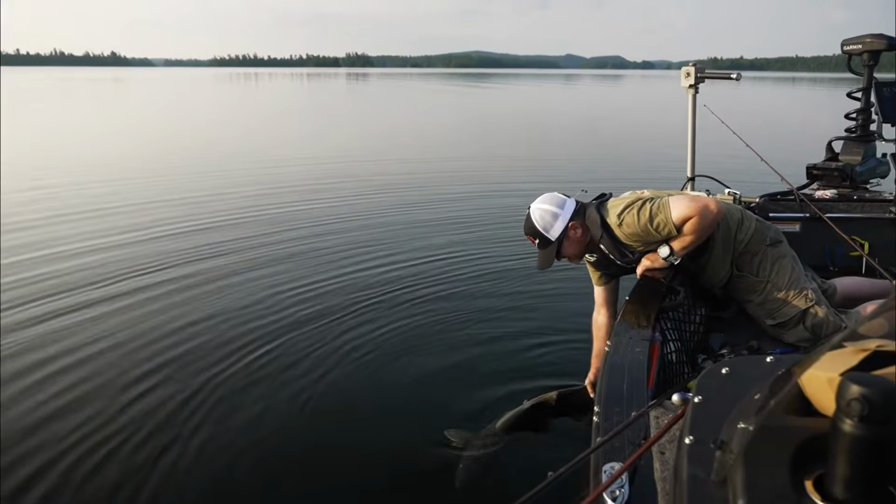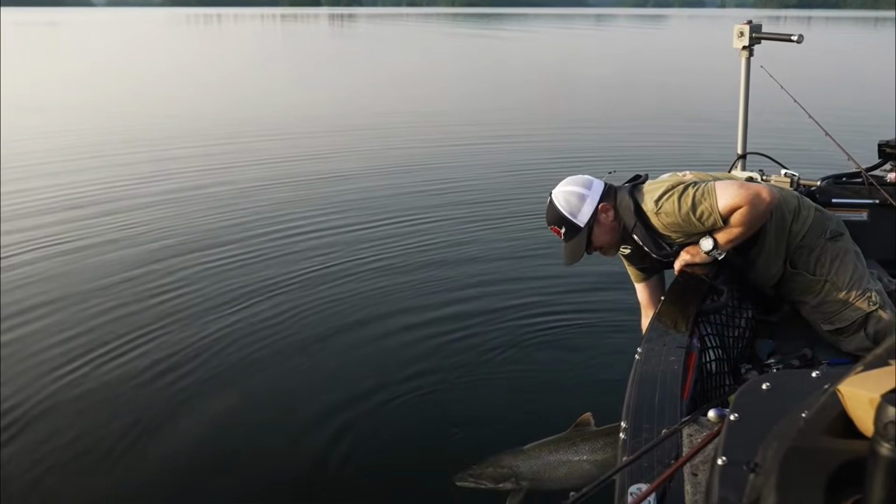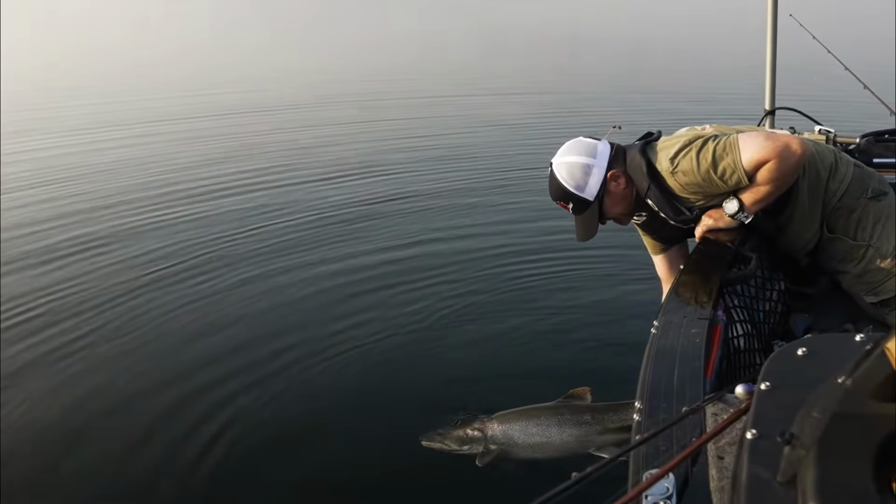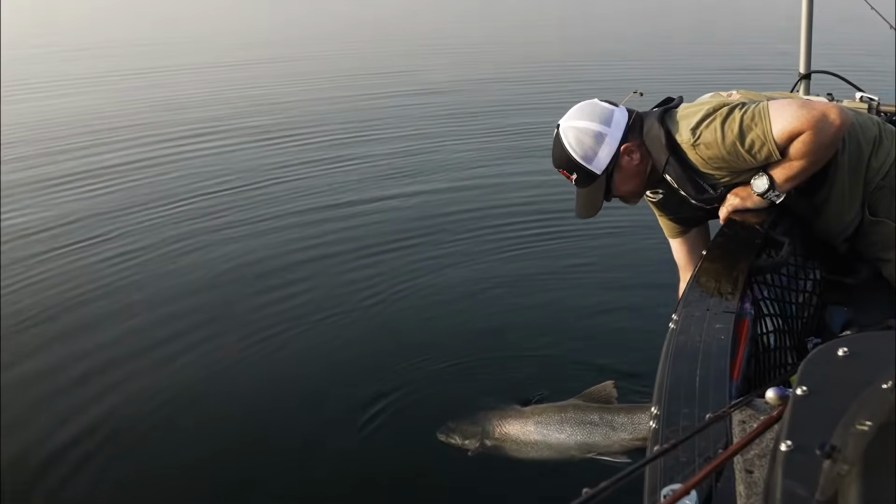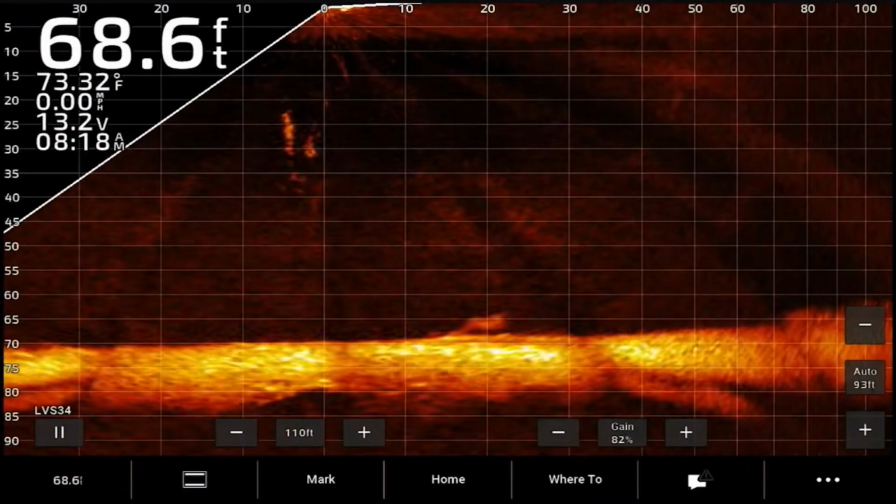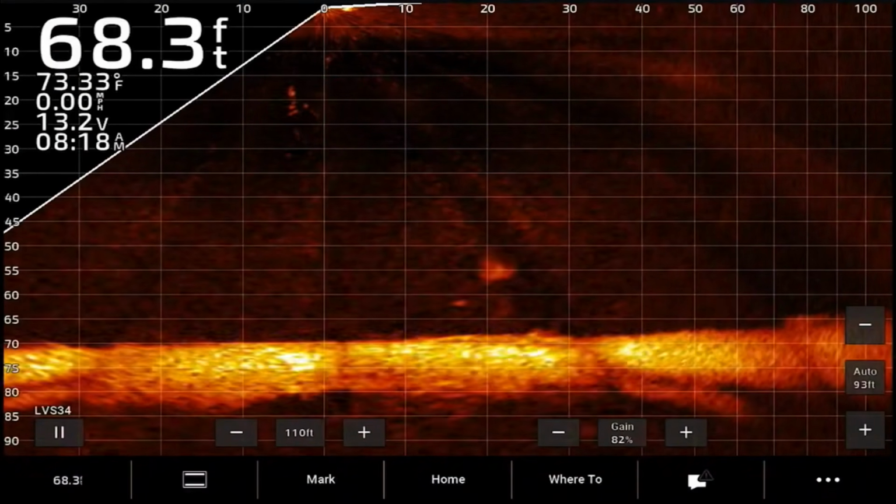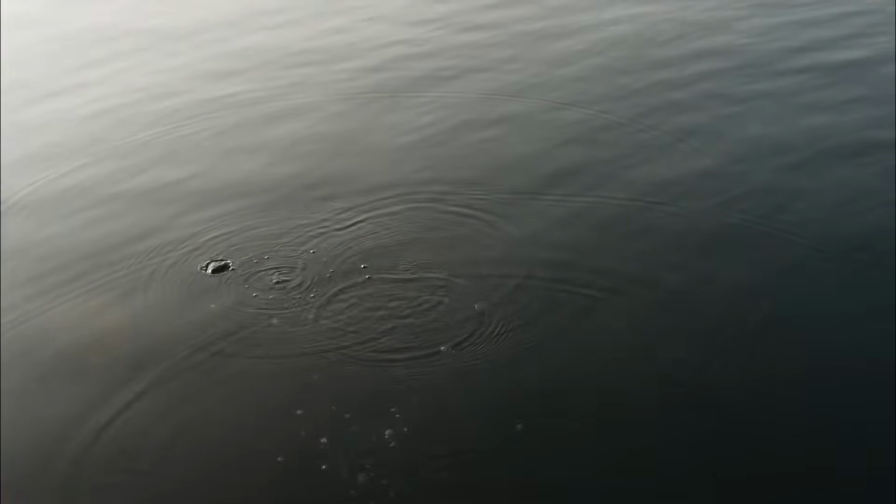Unlike most fish, who rely solely on outside pressure to regulate the air in their swim bladder, lake trout have the ability to manually inflate and deflate theirs when transitioning from drastic changes in water depth. They do this by literally burping out the air from their swim bladder, something that's even visible on LiveScope as we watch the fish swim to the surface.